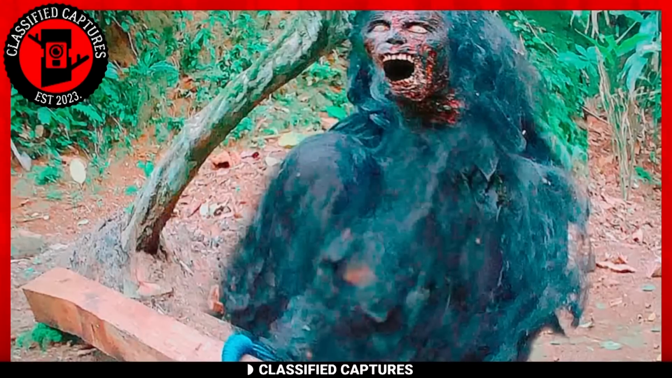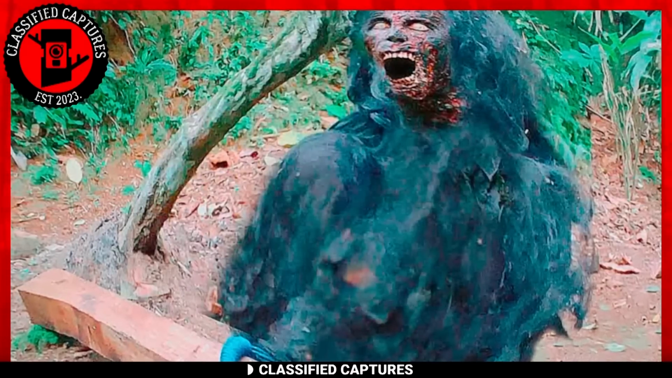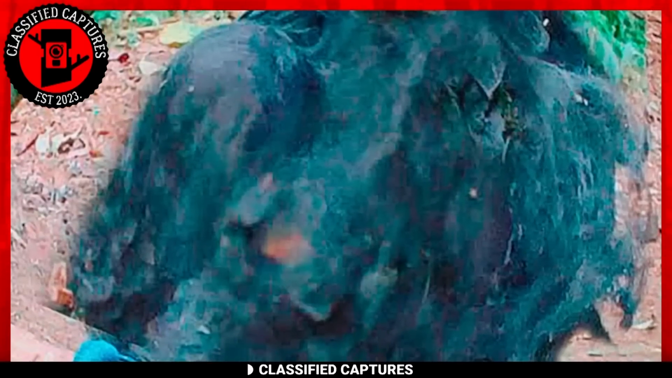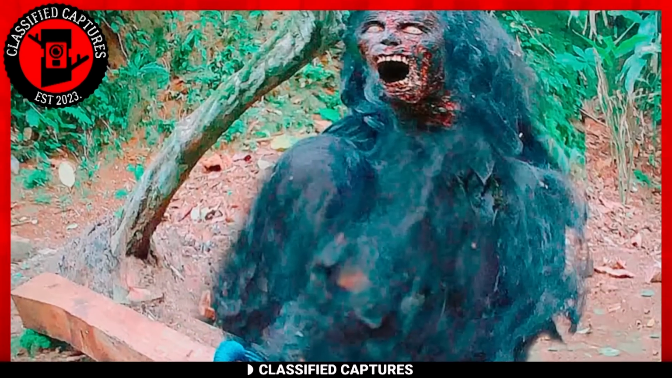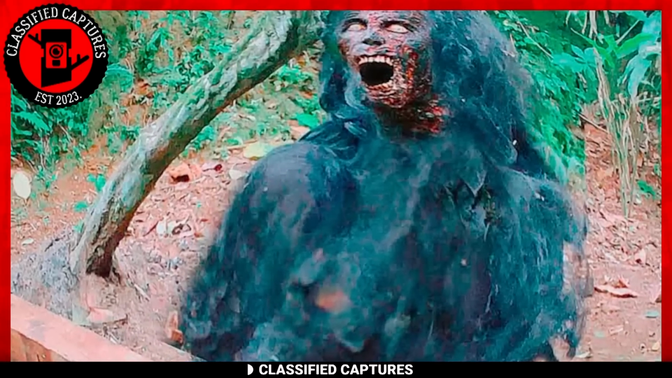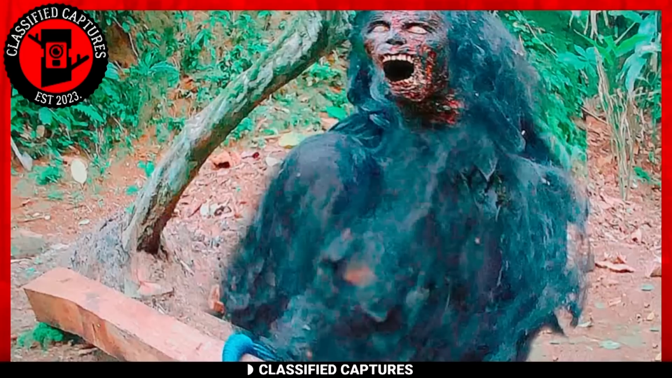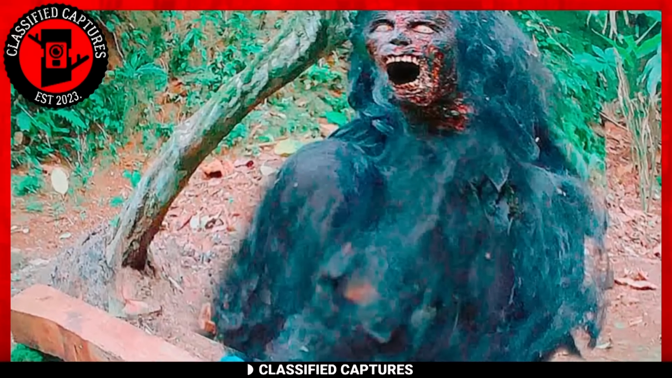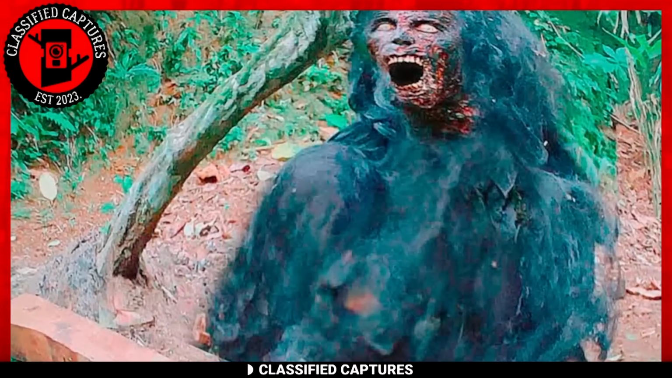One might be tempted to liken it to a mummified human head, but the presence of hair covering its entire body suggests otherwise. It's hard to say. When I saw the footage, I initially thought it might be a woman with burn marks sitting on a tree, screaming in pain. I mean, it would be strange to capture something like this in the woods, but trail cams capture weird things all the time.